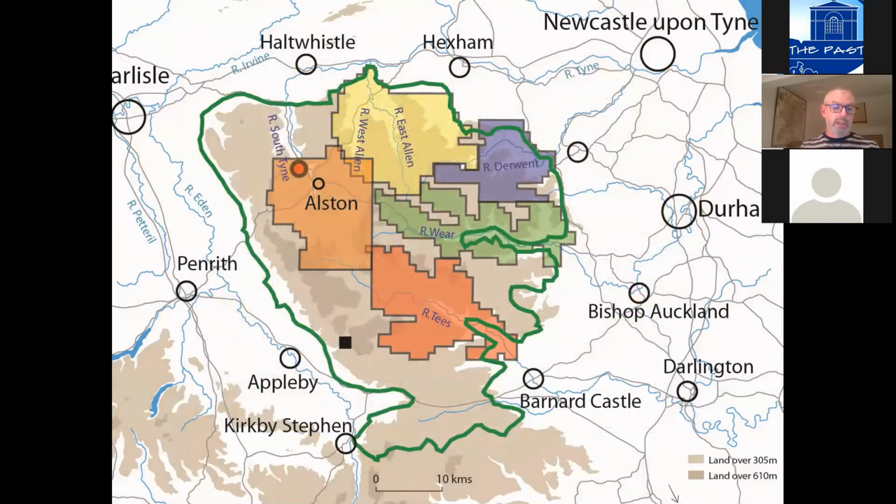And since then, a whole series of other projects have been carried out using LiDAR and using volunteers to plot whatever they can see on individual LiDAR kilometre squares. It's proved a very effective means of survey.